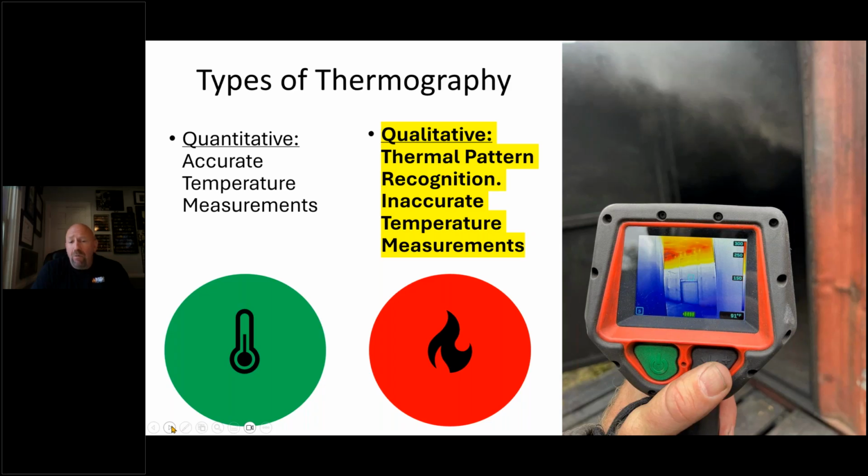higher, which means you would be at about 64 hours of training, up to 96 hours of training to be able to do that. And you're using a specific type of camera that's not a fire service camera. Hence, fire service cameras are qualitative. We're looking for thermal patterns, recognitions, and they have grossly inaccurate temperature measurements. Let me say that again, grossly inaccurate temperature measurements in the bottom right-hand corner.